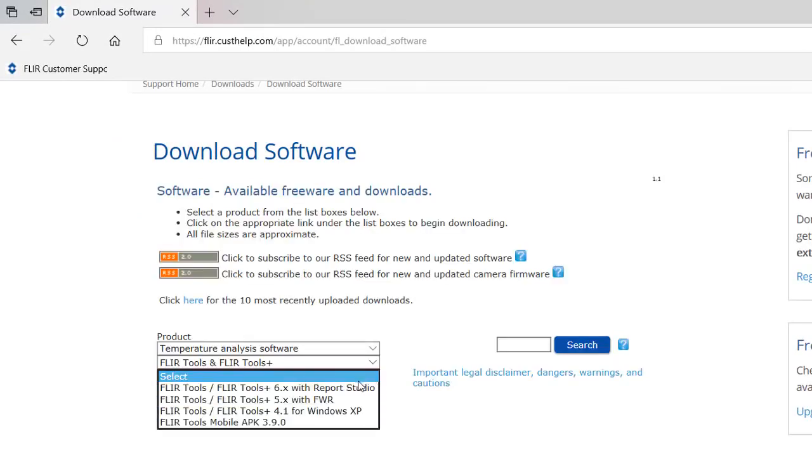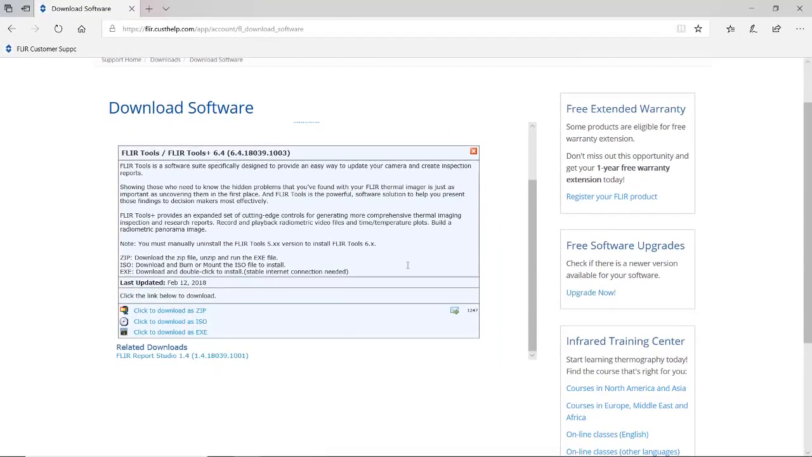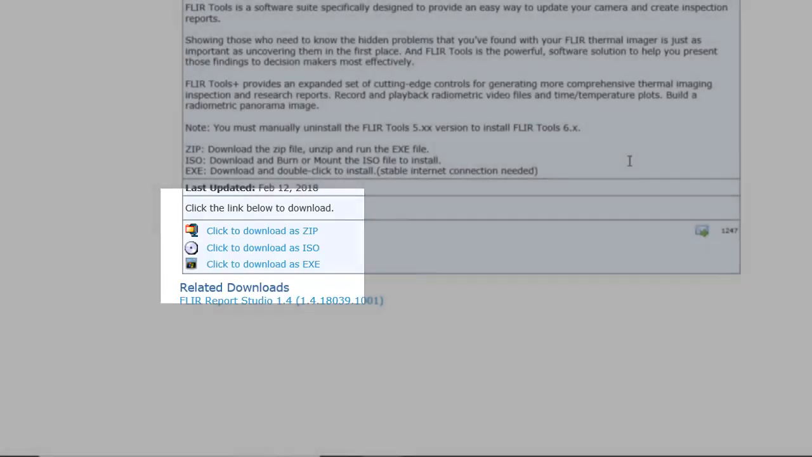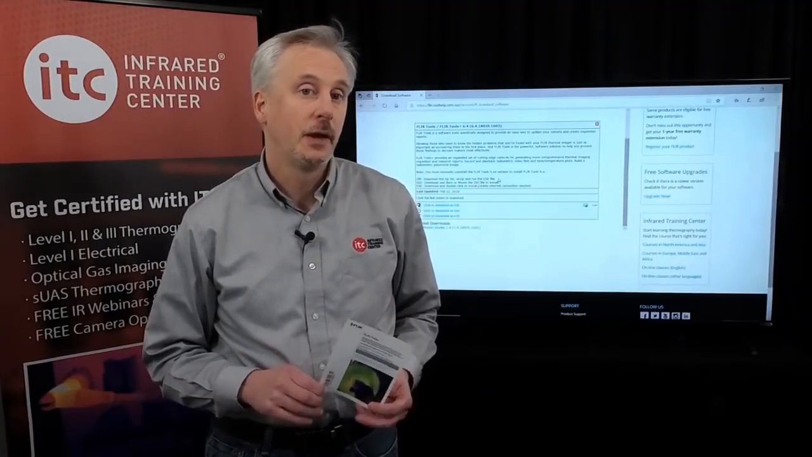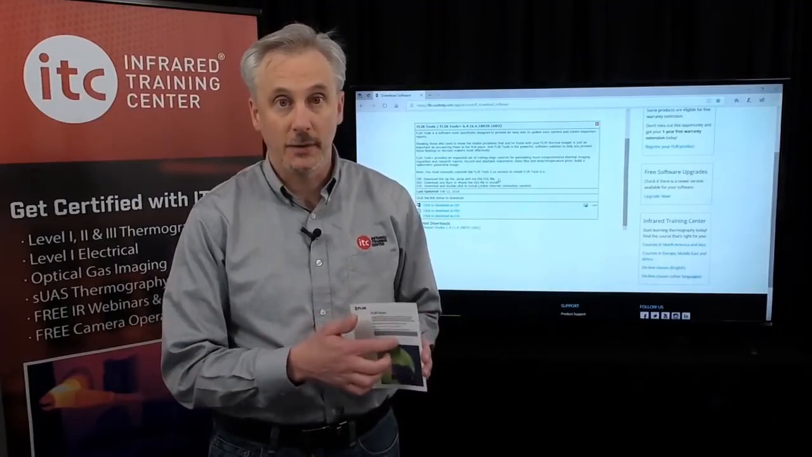Then choose FLIR Tools and Tools Plus, and then choose FLIR Tools version 6. Click on this blue link and scroll down, you can find the download options. Now, many of these cameras include a free upgrade to the FLIR Tools Plus software. The license is included in the camera case on this scratch card. So when you run FLIR Tools the first time, you can click the Tools Plus option and enter the license key shown here to upgrade.